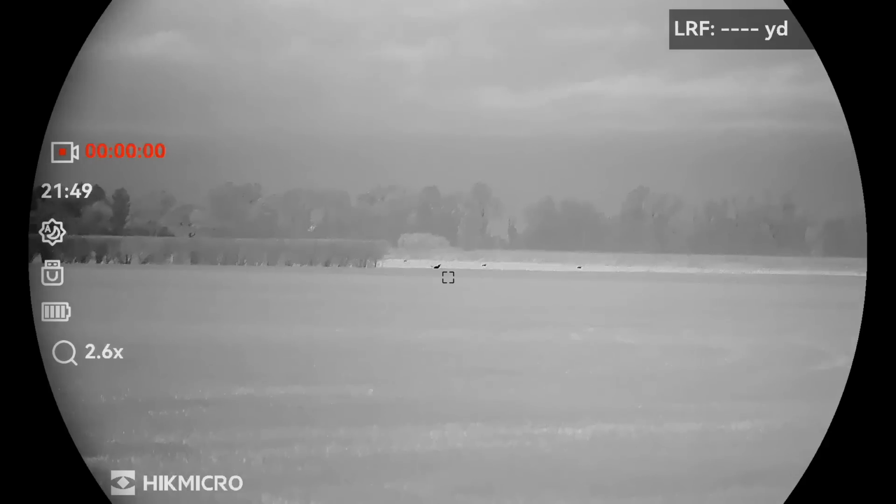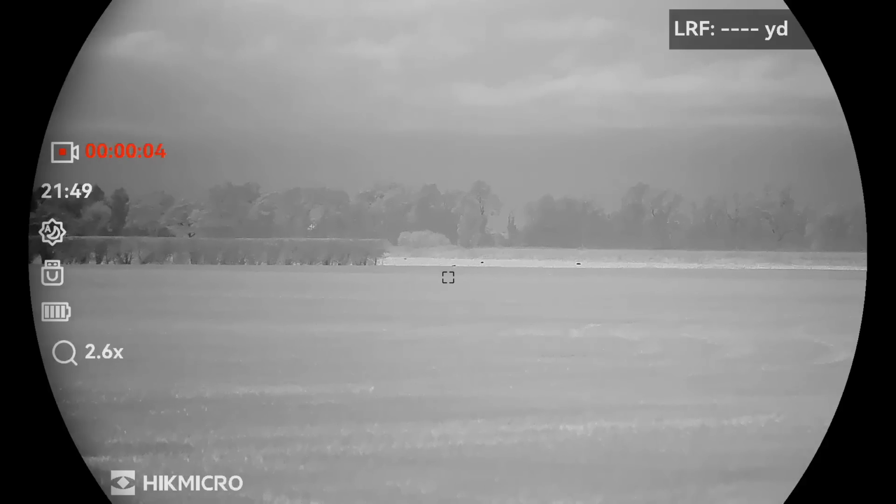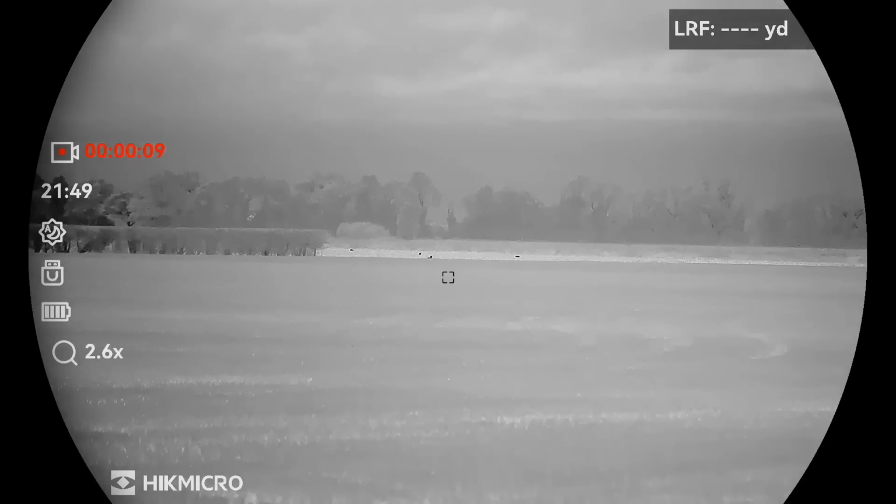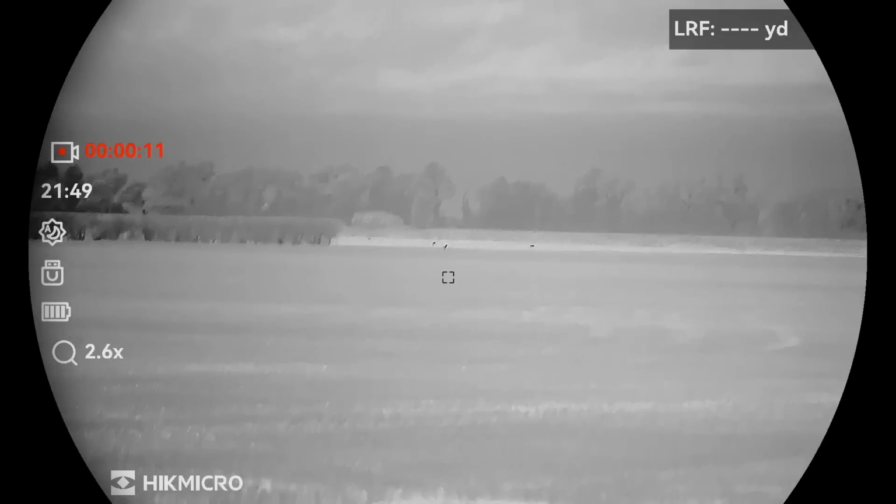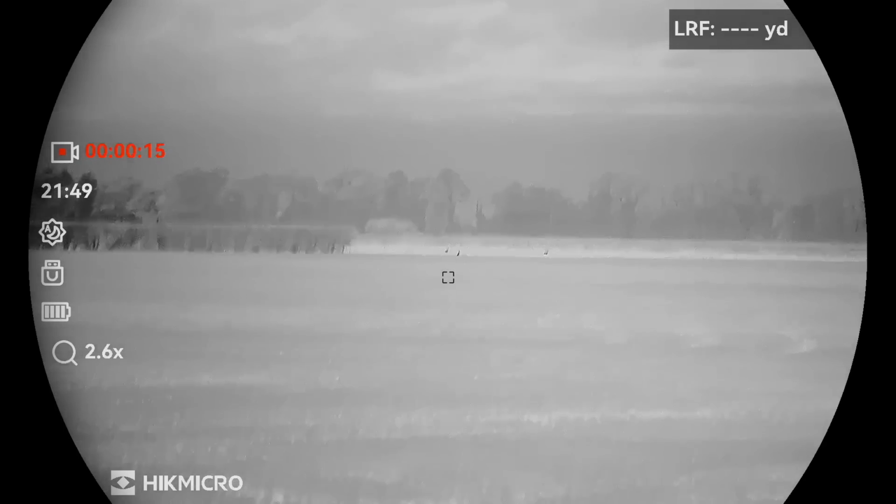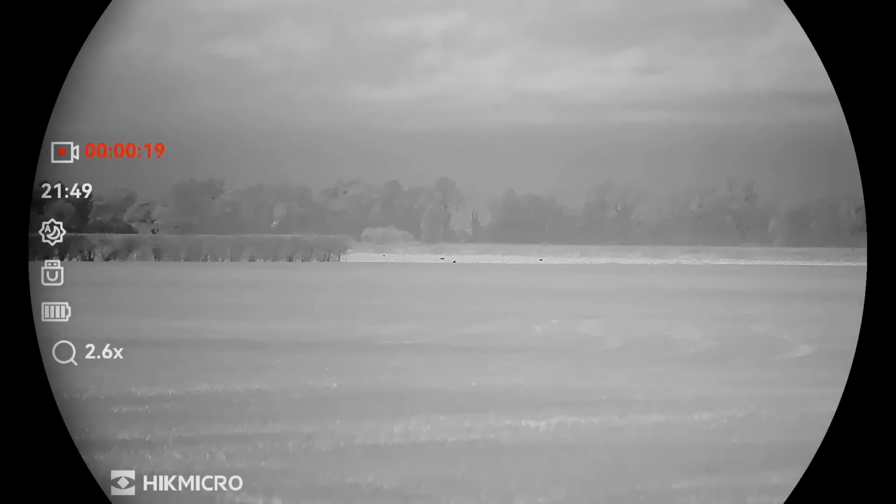Okay, so if we didn't expect number 3 from that same spot, and to now already be on 4 foxes for the evening, we most definitely did not expect to be seeing another one. This time right at the end of the hedge, and this time it thought better of it. I genuinely thought that this one wouldn't turn.